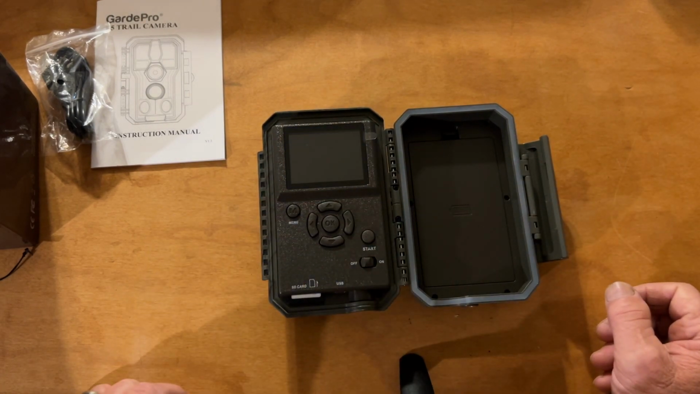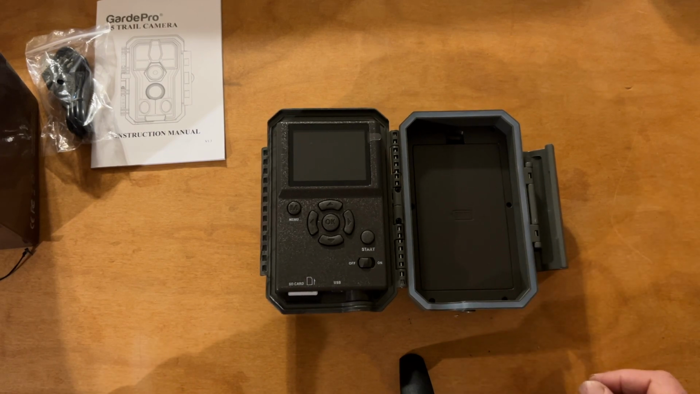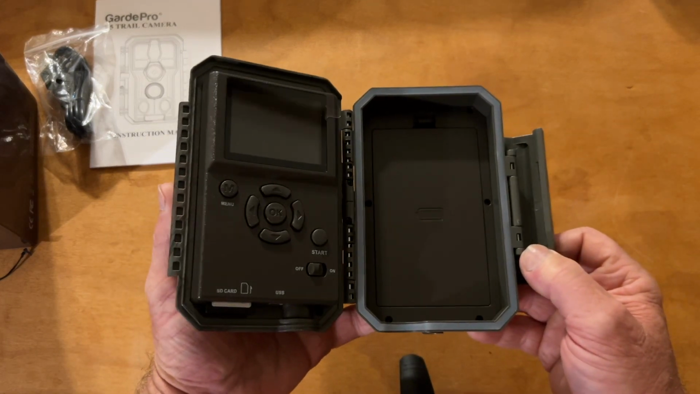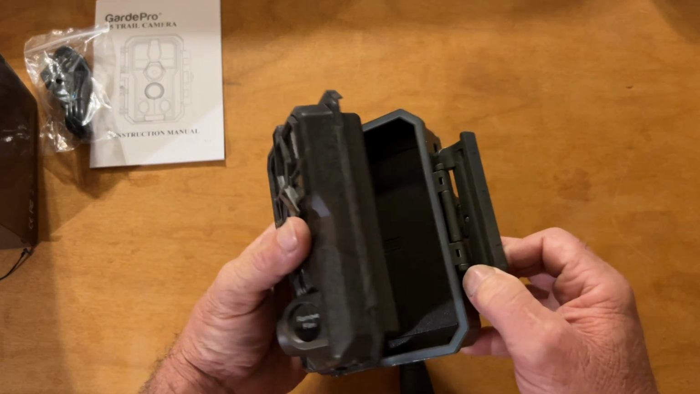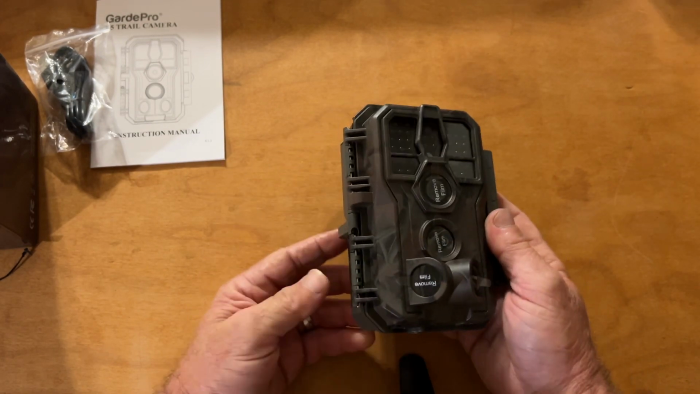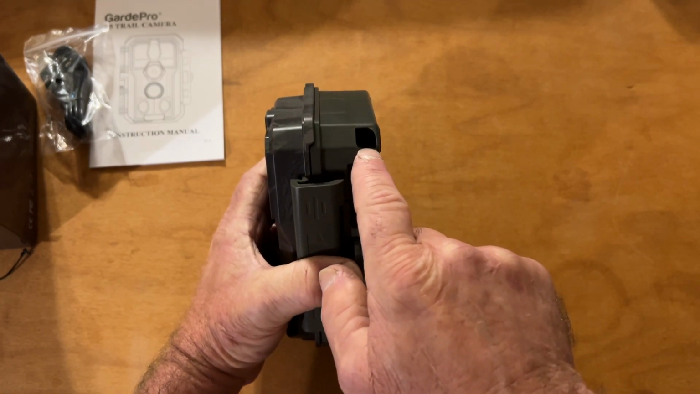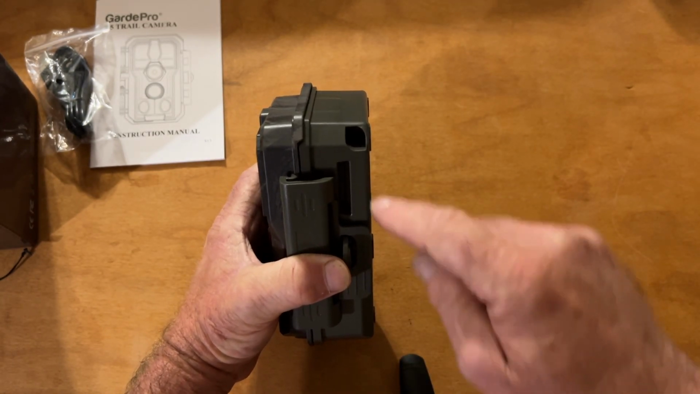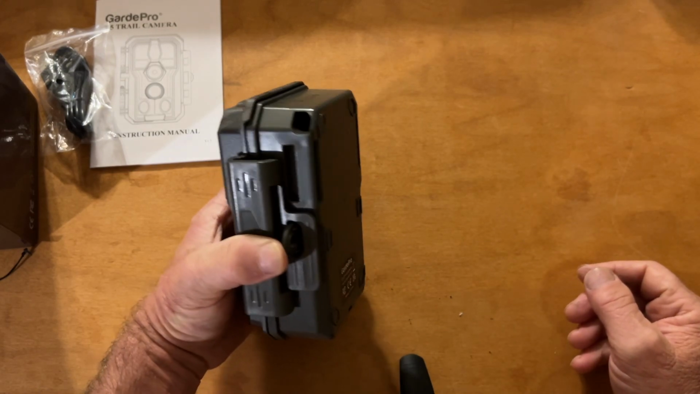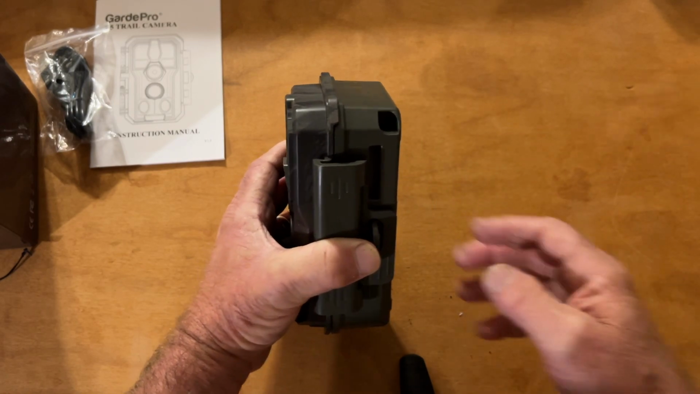But this thing, it was really easy to set up. This one's a little different than any camera I've got so far, but I do like it. I like this latch. I'm not sure if my cable will actually go through that or not. I'm hoping it will, because I do like to lock my cameras to a tree sometimes.